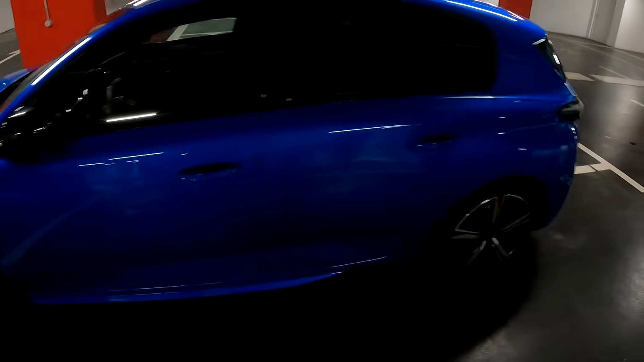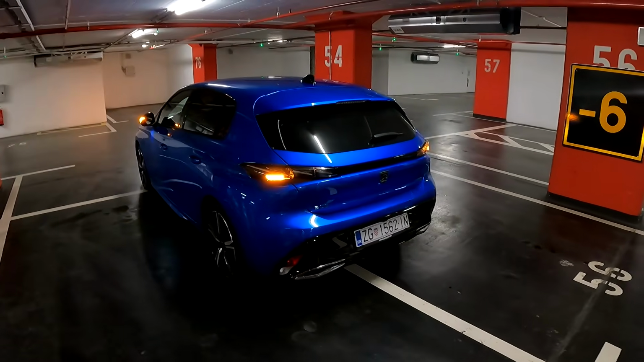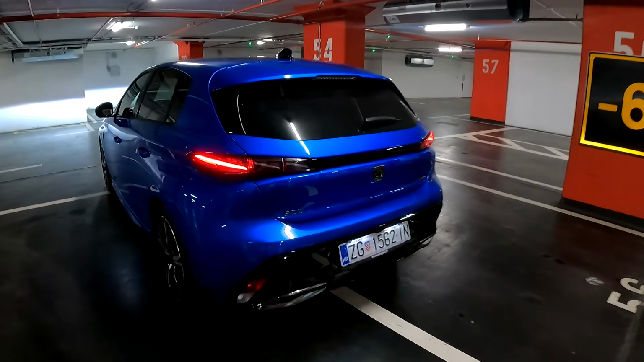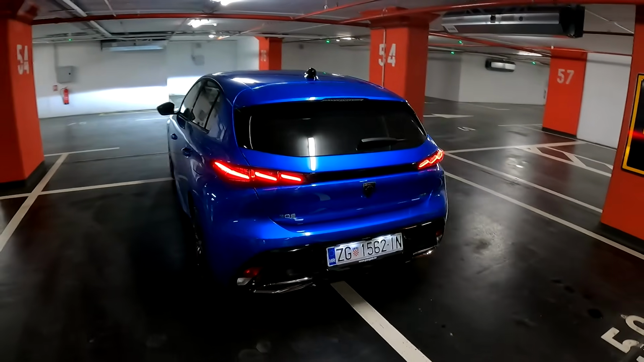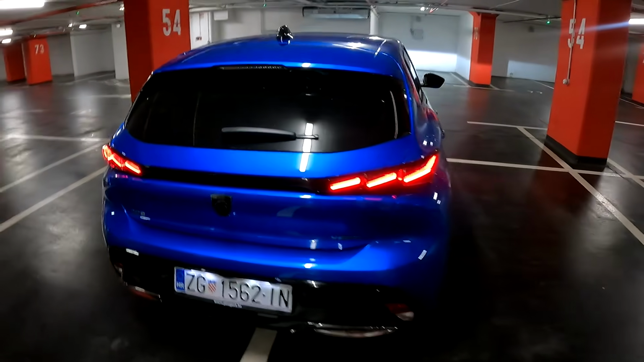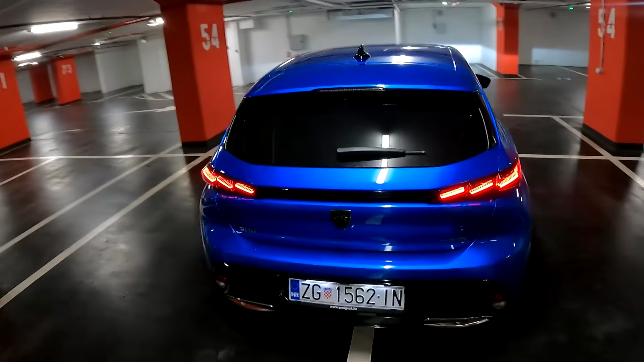Now the new badge is here in the middle, here as well, and now I will show you from the rear as well. Look at the welcome signature, so I need to unlock it. Just a second. Look at those 3D LED lights. How gorgeous is that? Very slim, easily recognizable on the road. New logo here as well. And overall, really a gorgeous car.